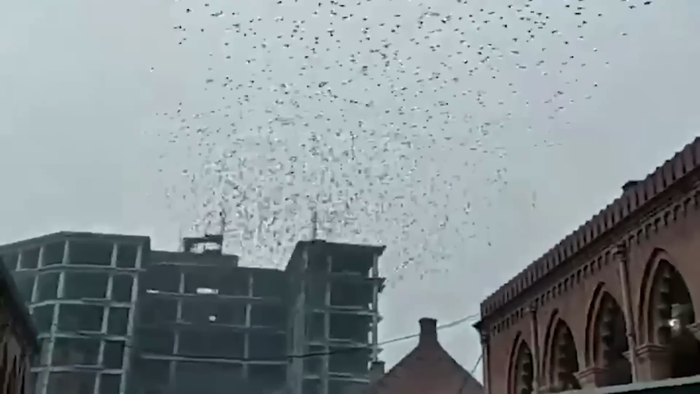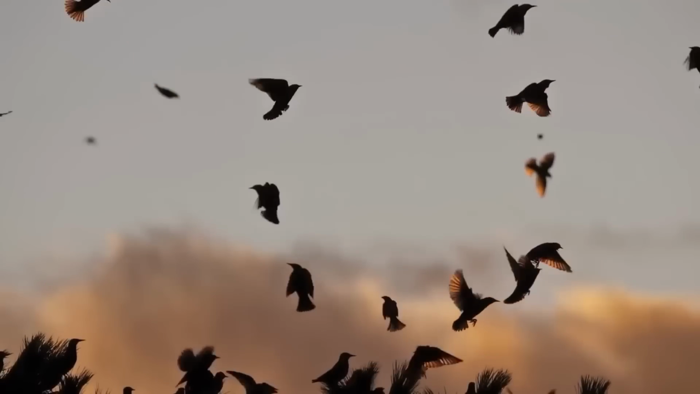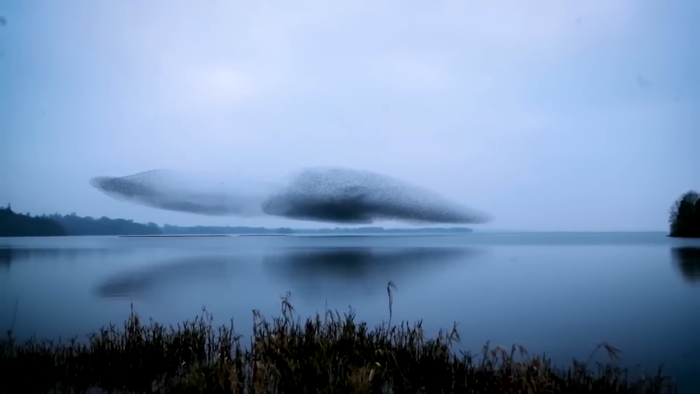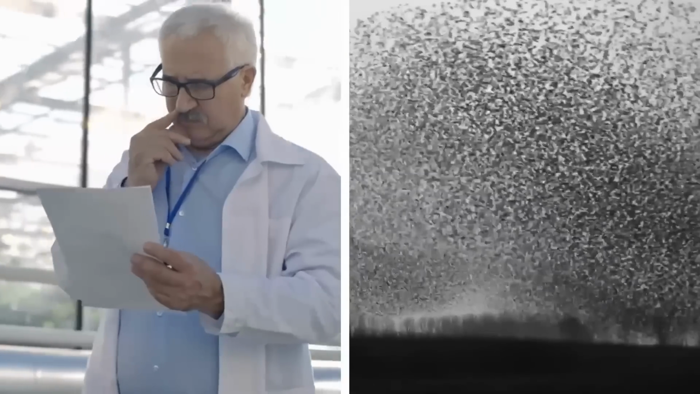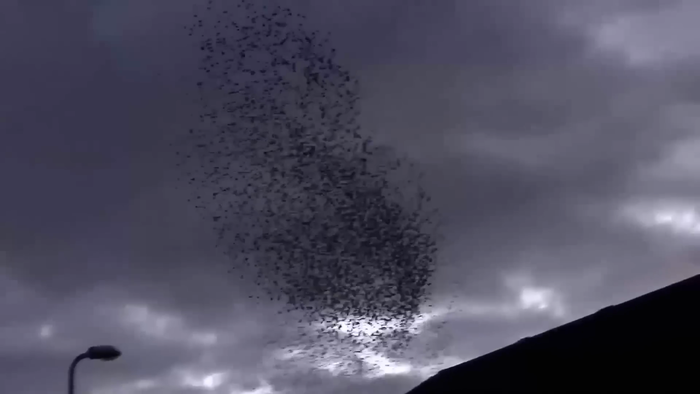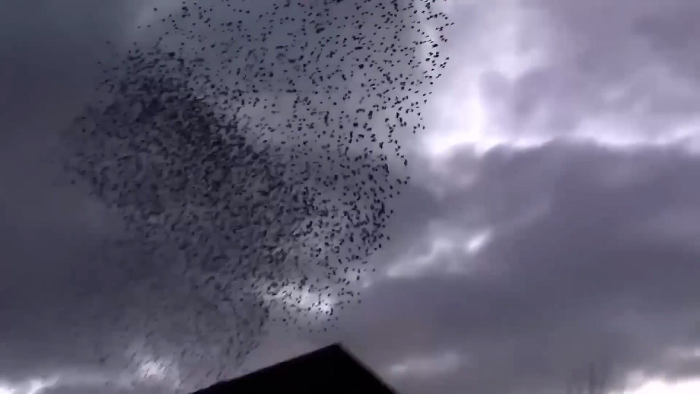We know how birds travel from one place to another in flocks, all flying together to search for new places to live and feed, right? But this murmuration of a massive flock of birds was just something else. Even the researchers said they'd never seen such behavior in birds before, and that it might be alarming as well.